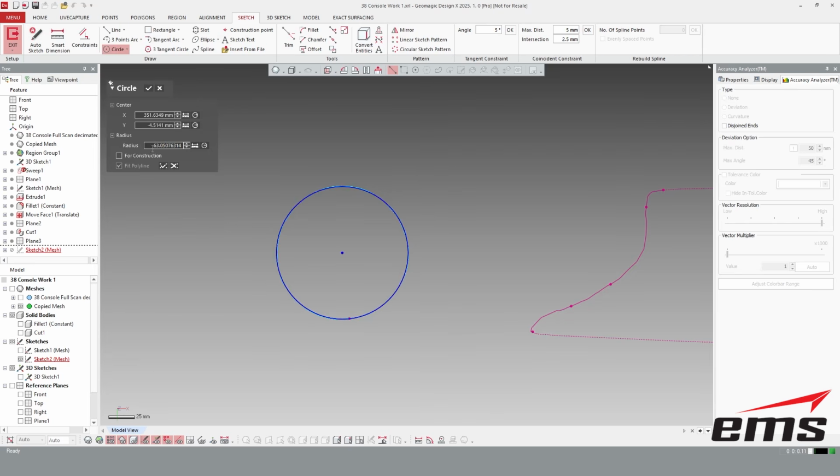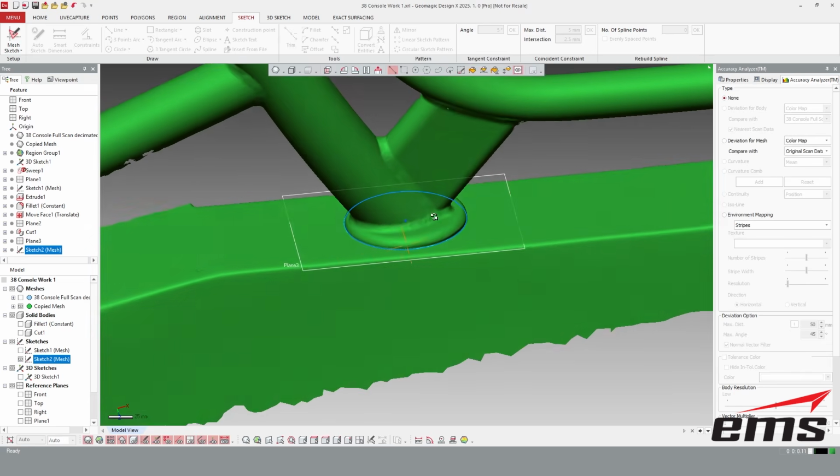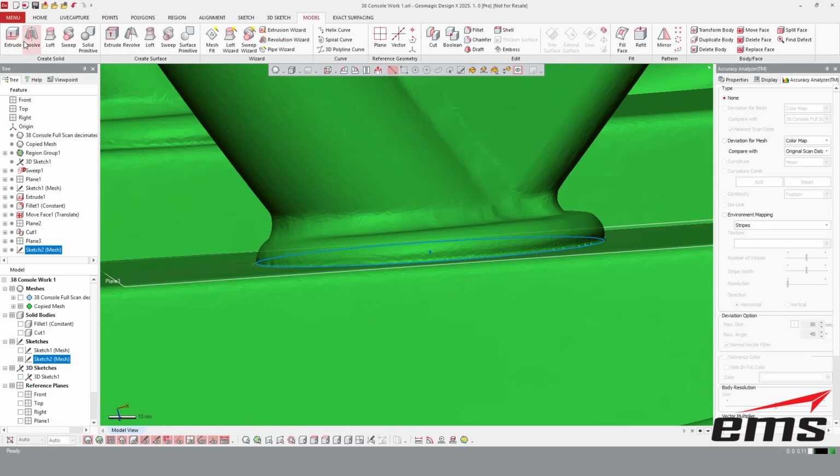And you can just type in 2 here, right? The radius. So let's just make it 63. Okay. And we don't have any holes to add, so we'll take that. Let's bring back our mesh. And now we're going to extrude this one up.